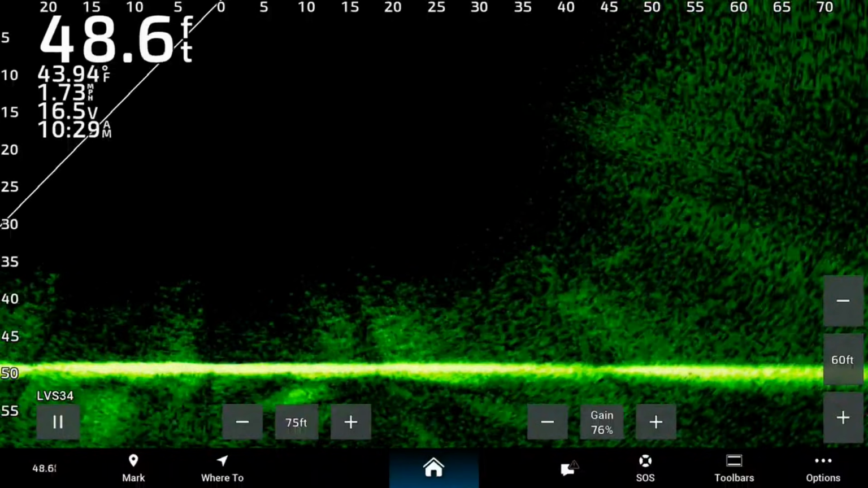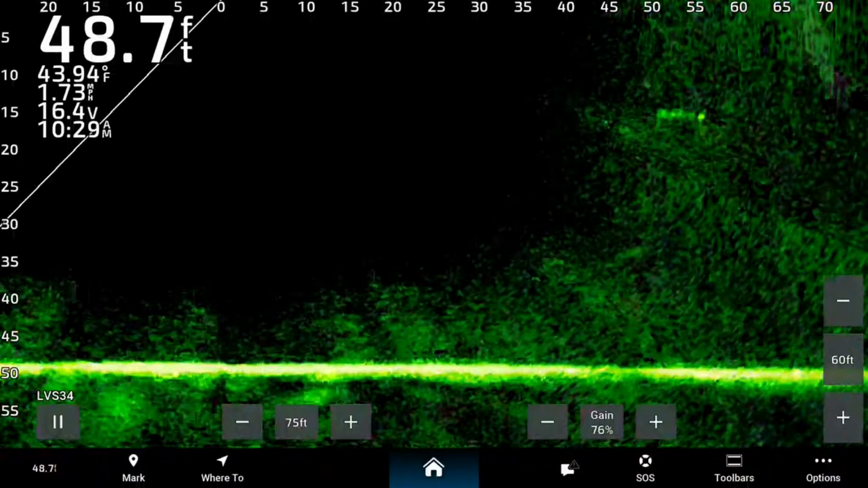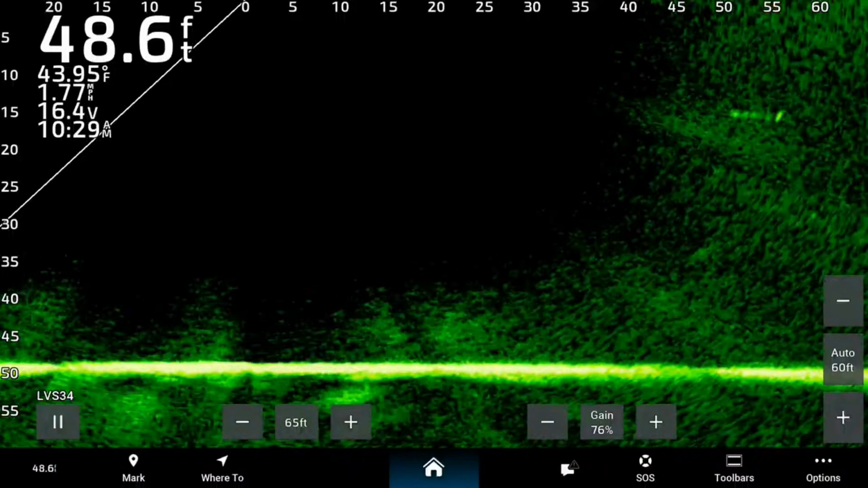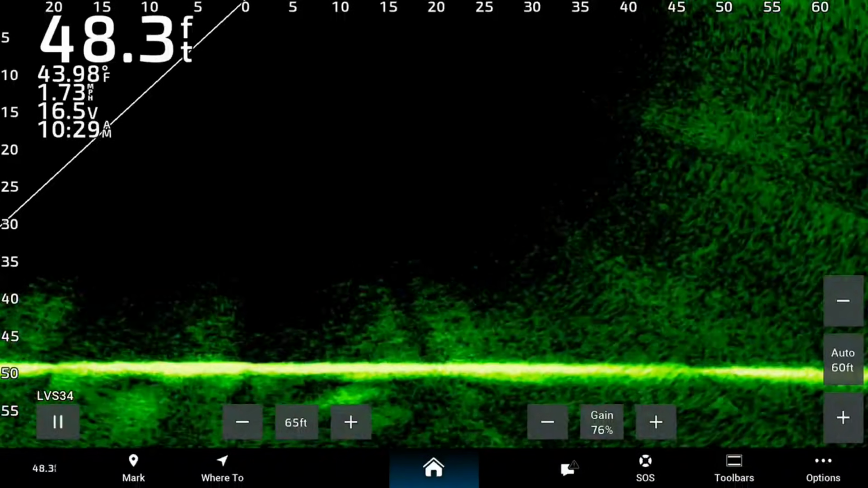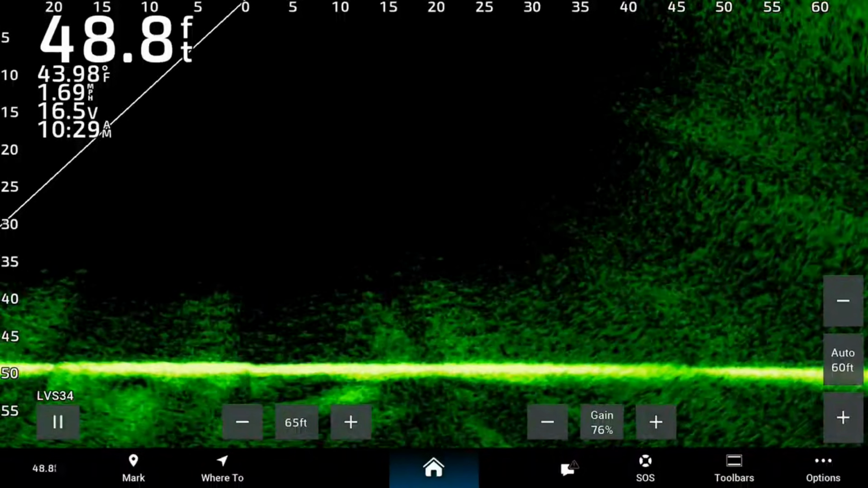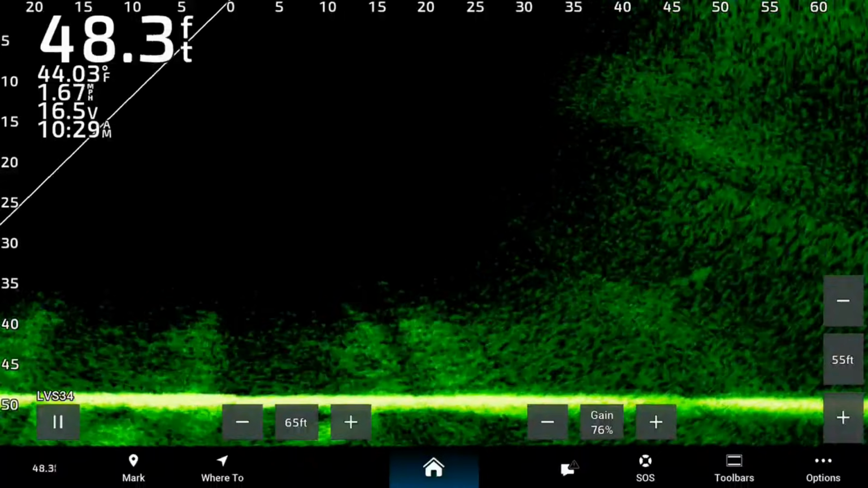Now you'll see my range is at around 75. As I bring that in, you get a better clip of the screen. As far as the depth setting is concerned, I'll set the depth so that the bottom of the lake is right at the bottom of my screen. You see we're in about 50 feet of water, so I'll set that around 55, 60, somewhere around there for this depth, and that's going to be constantly changing.